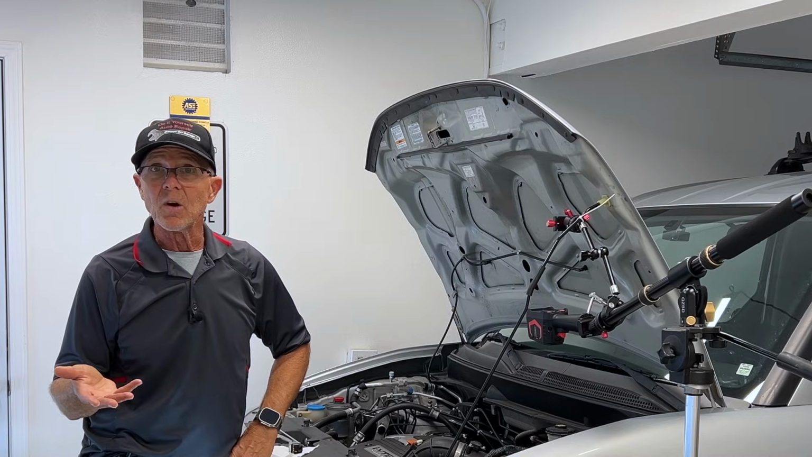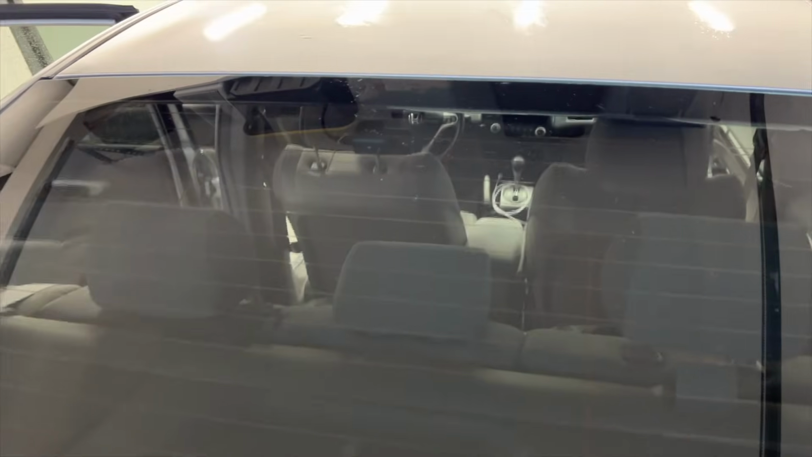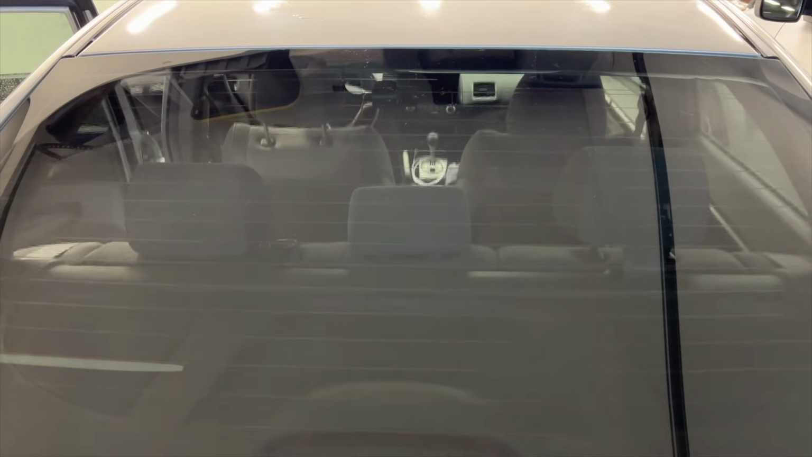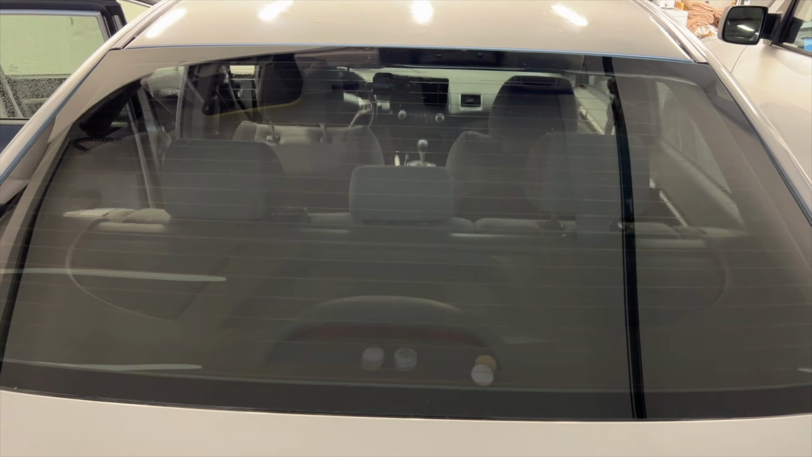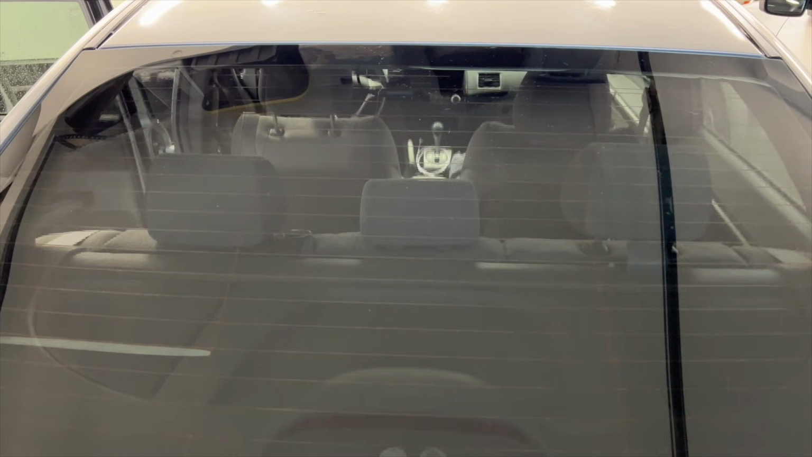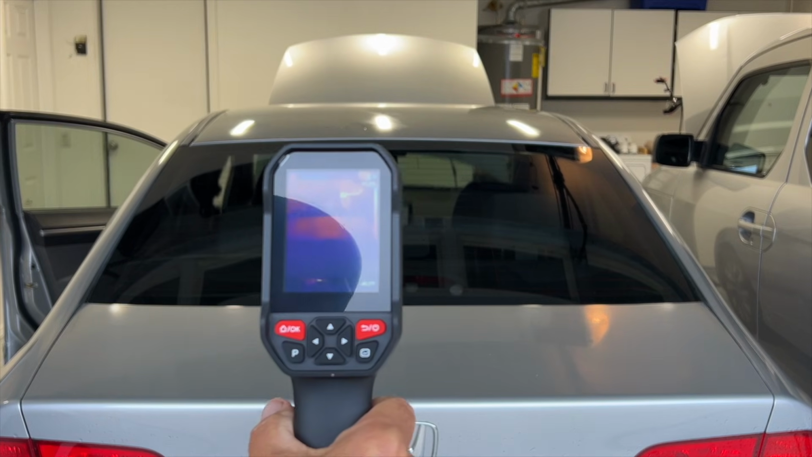I don't have to go back to the computer and look up to see where my relays are. I already know. Now I'm going to use the thermal imager to check the heater grid on the back window of my 2009 Honda Civic. I have tint that needs to come off, but before I take it off, I want to make sure that heater grid is working okay before and after. All right, so now I'm going to check the heater grid. I just turned it on.